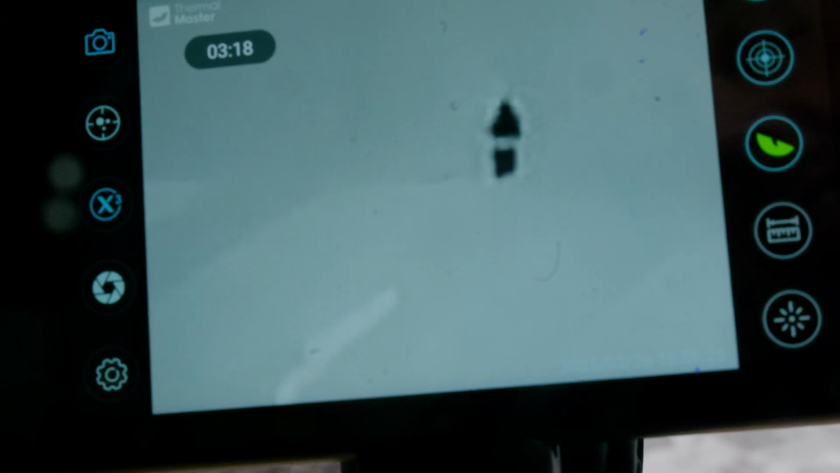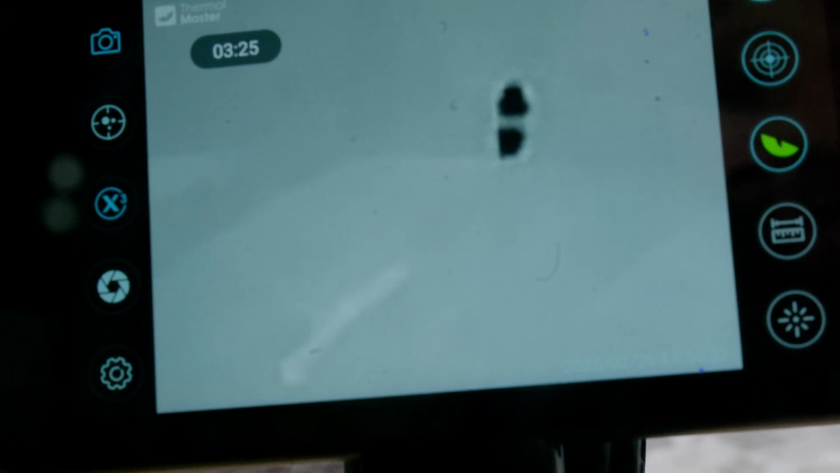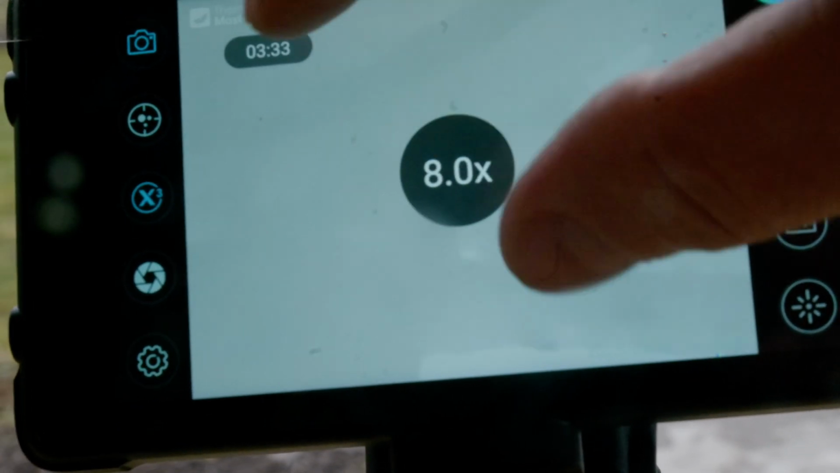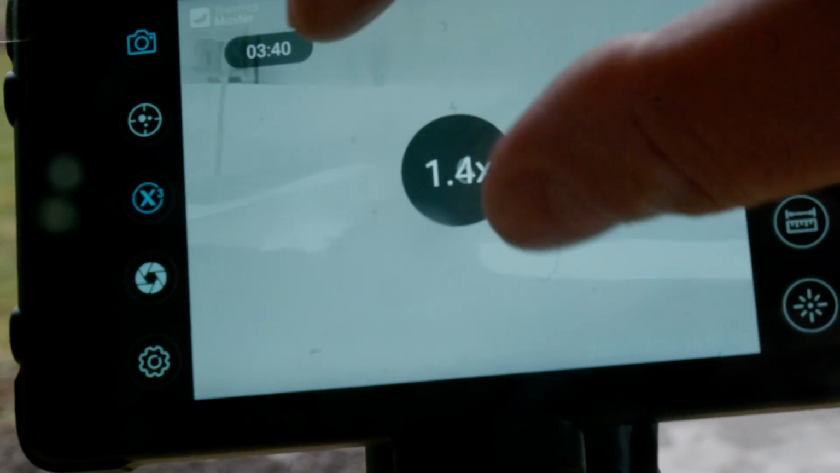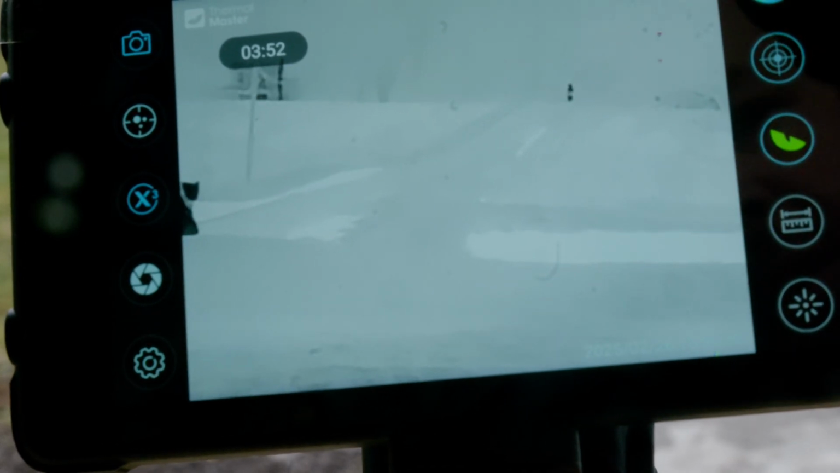And honestly, I think that if you were using a long distance rifle, I mean, with the .22 you could probably shoot 250 yards, and I think you'd be able to zoom in and still possibly get an accurate shot. I don't know for sure because I haven't been able to test it. When you turn the camera off, whatever you had it at the last time you used it will be saved, so when you turn it back on, you'll be zoomed in to 15 if you don't zoom back out. So we'll go into the color palettes,